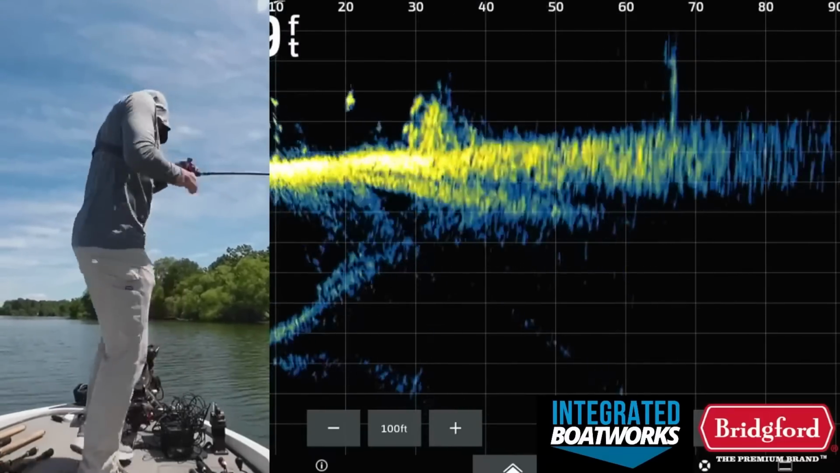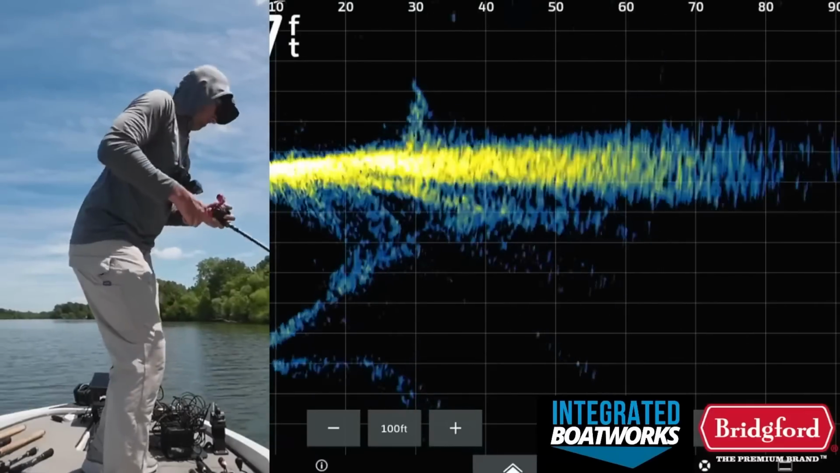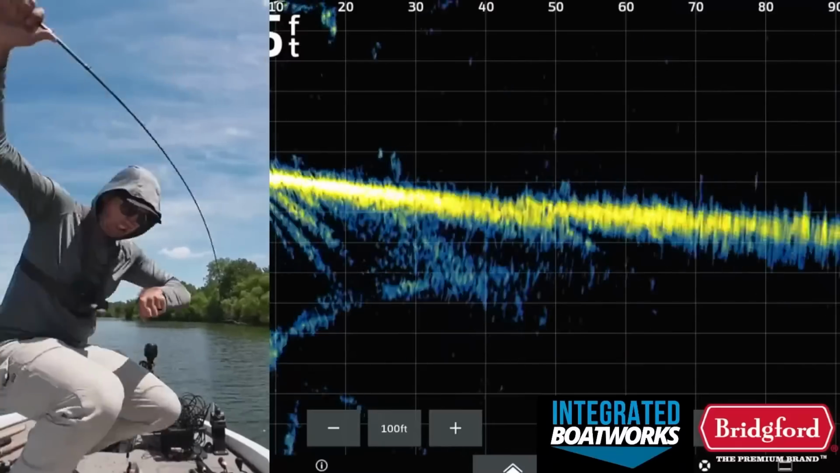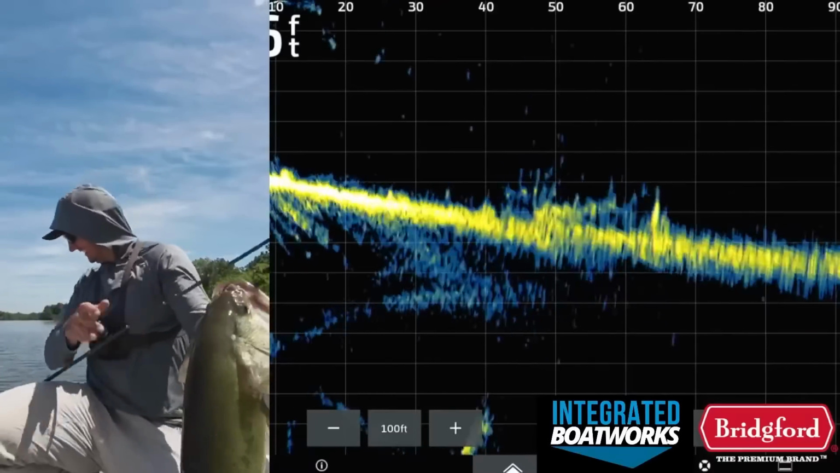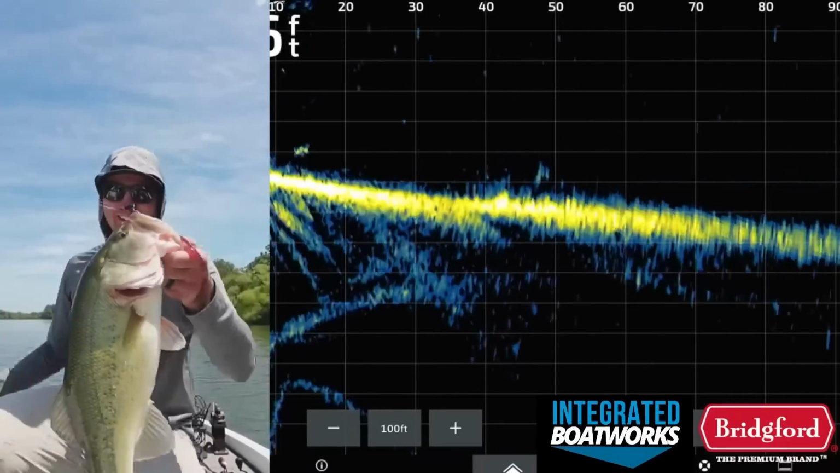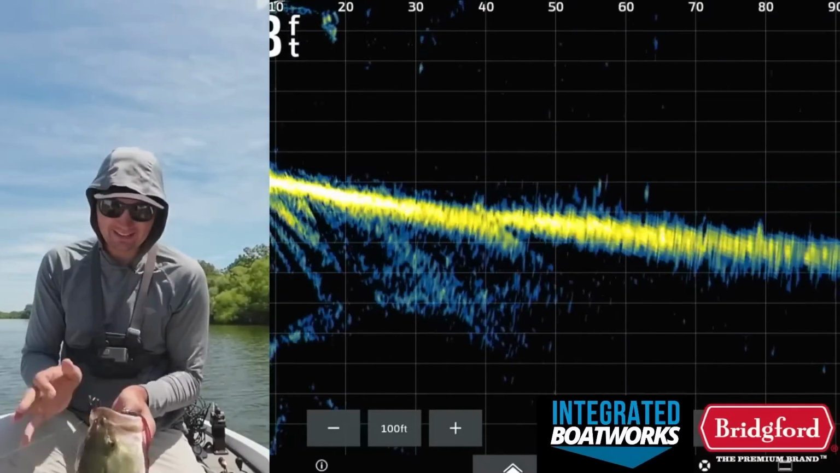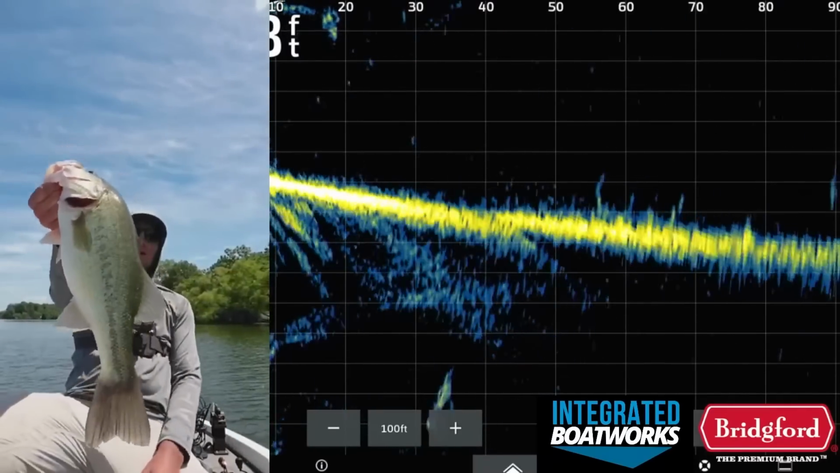Got him. That's not a little one. That's a good one. That's what I'm talking about, guys. Oh, yes! Oh, brush pile fishing, guys. Gotta freaking love it. That is a good one on that big worm. I told you guys, you just gotta fish him and fish him and fish him, and then eventually one's just gonna eat it. You saw the whole process right there. Big worm, big fish right there.